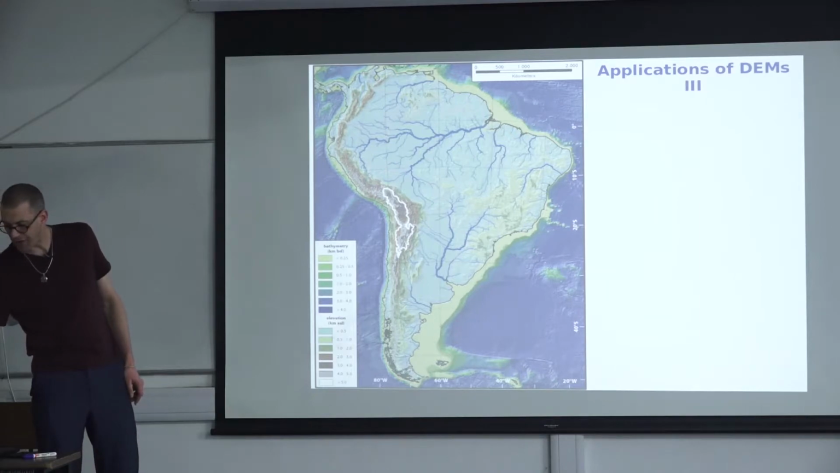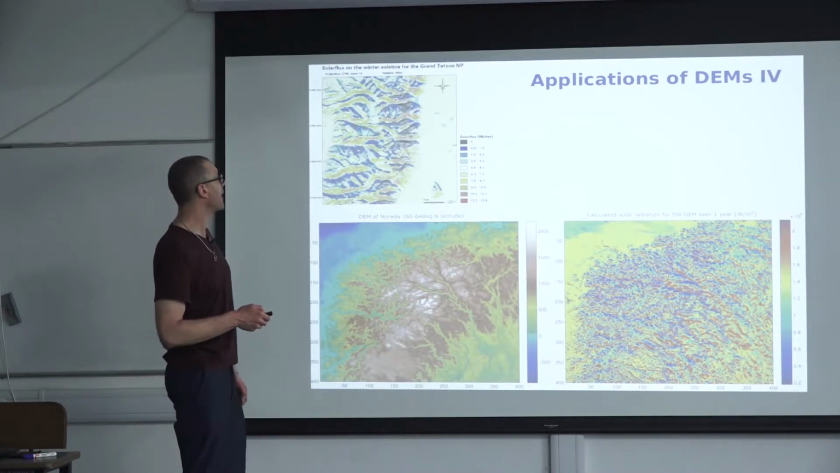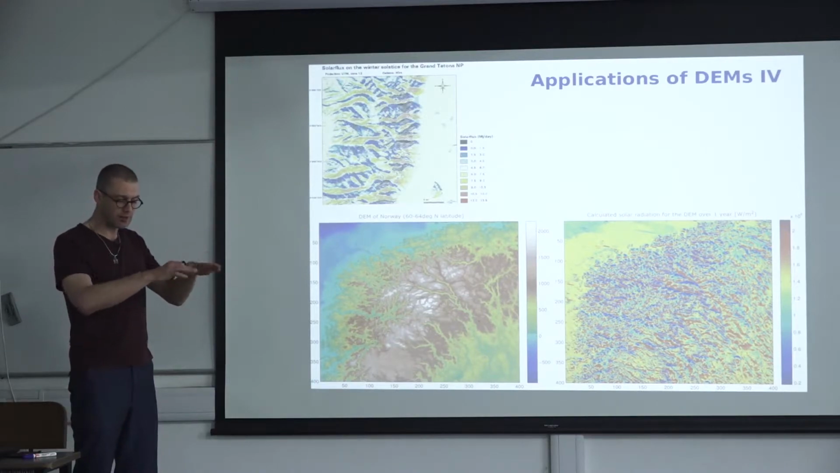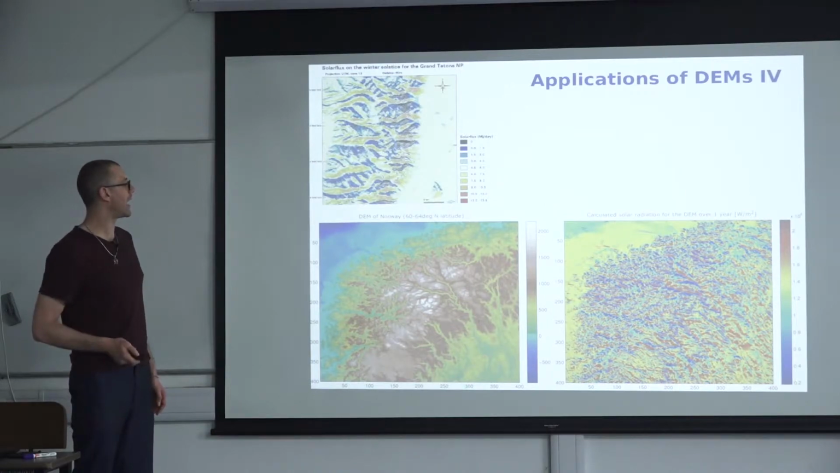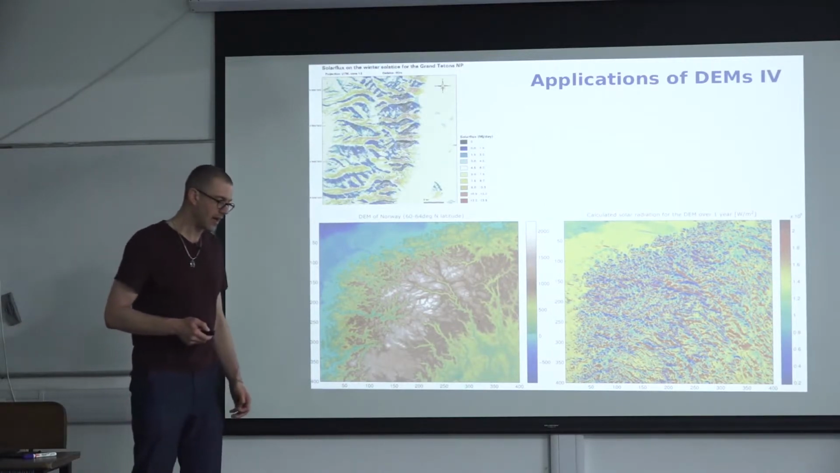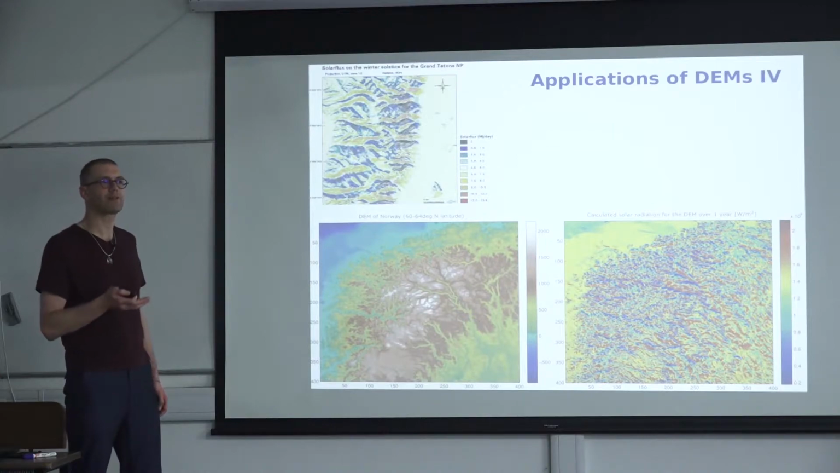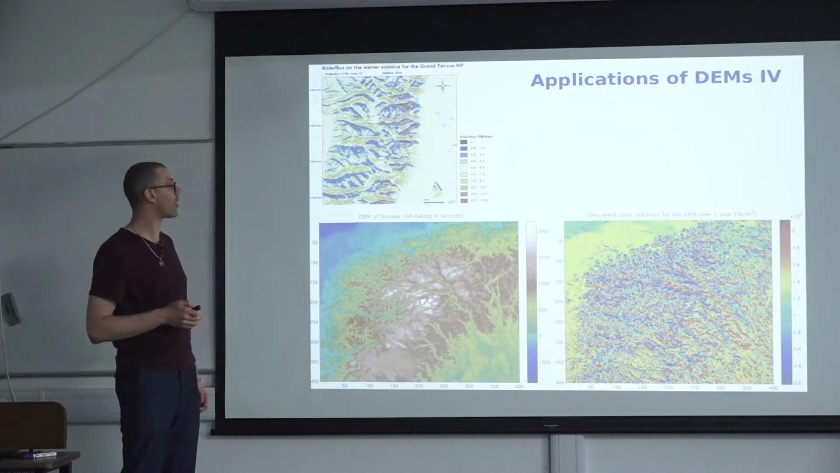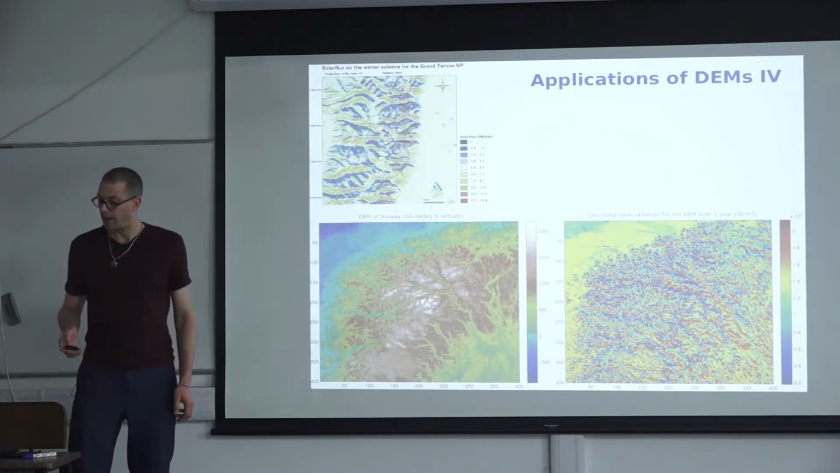Another application of DEMs, specifically used for glacial modeling and ecology modeling, is calculating the solar radiation. So by knowing the aspect, essentially the direction the terrain is facing, and calculating the sun angle, because we have the latitude and the elevation, we can calculate the solar radiation or even the solar flux. And that tells us how much energy is being distributed on each of the hill slopes. That is very useful for ecological modeling, or if you want to calculate the energy balance of a glacier.